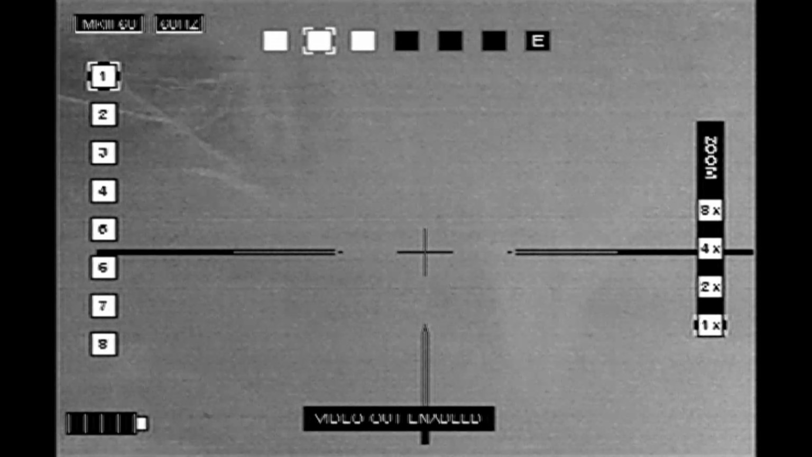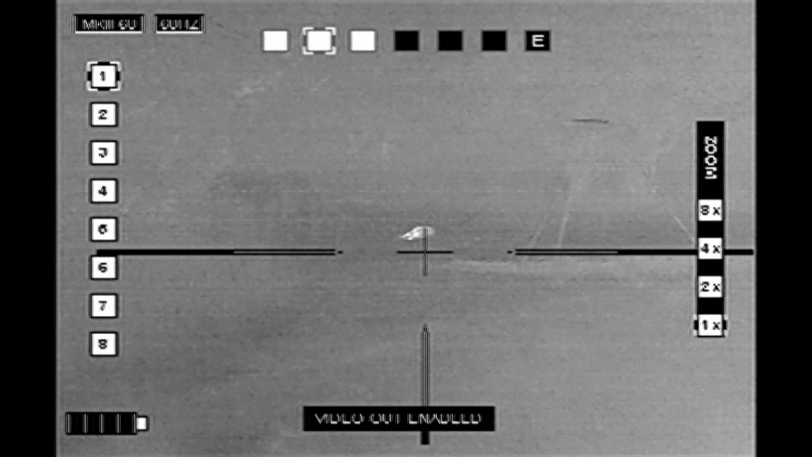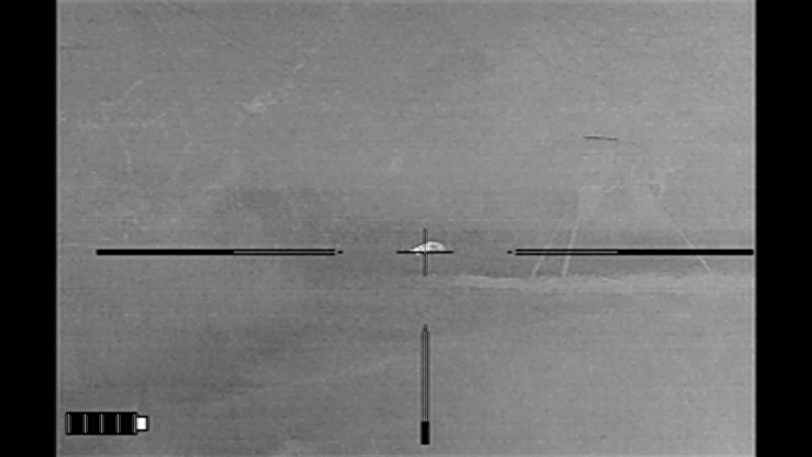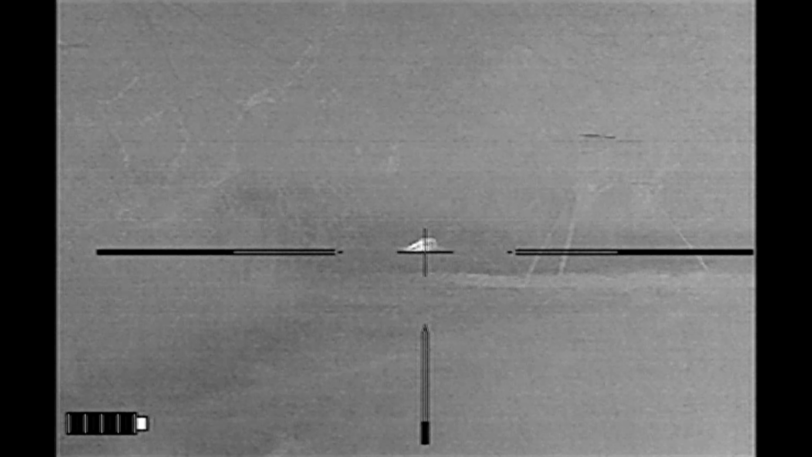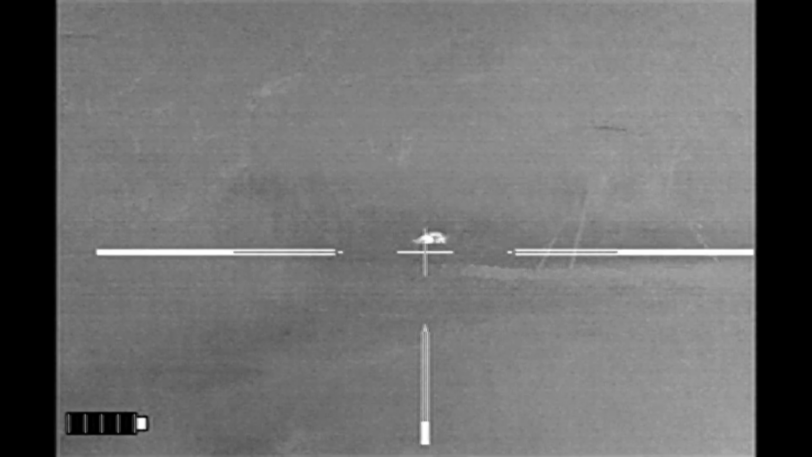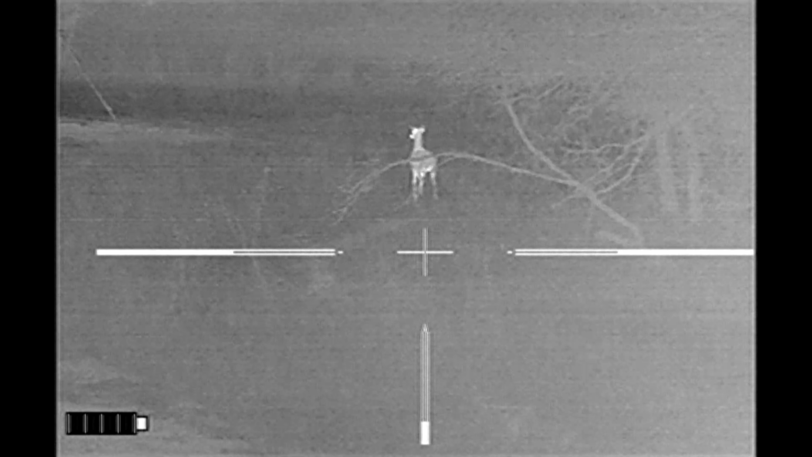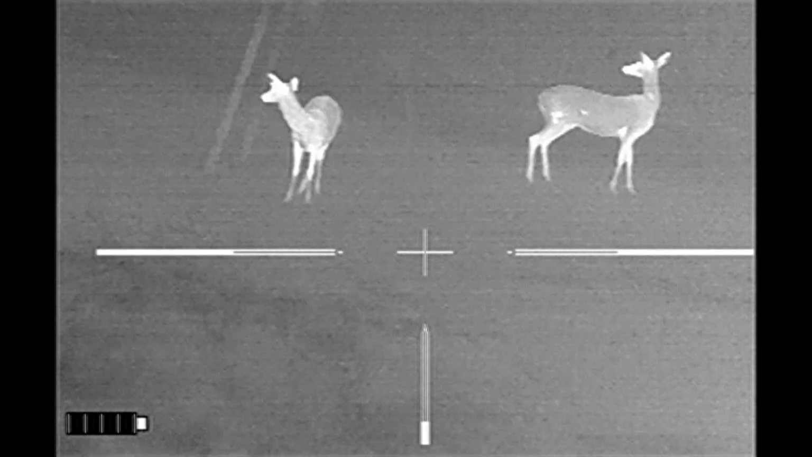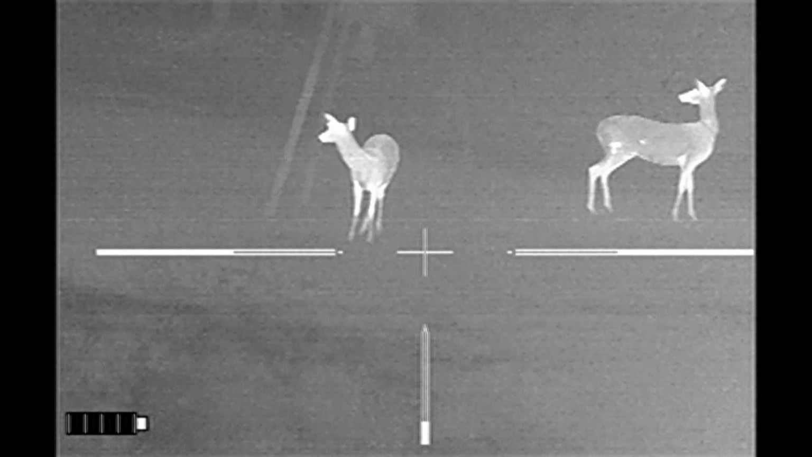They notice what's going on. The hog is down, but just as quickly as they heard the shot, they've lost interest in me. And the deer are watching the hog again. Undoubtedly, they're trying to figure out what happened to it.